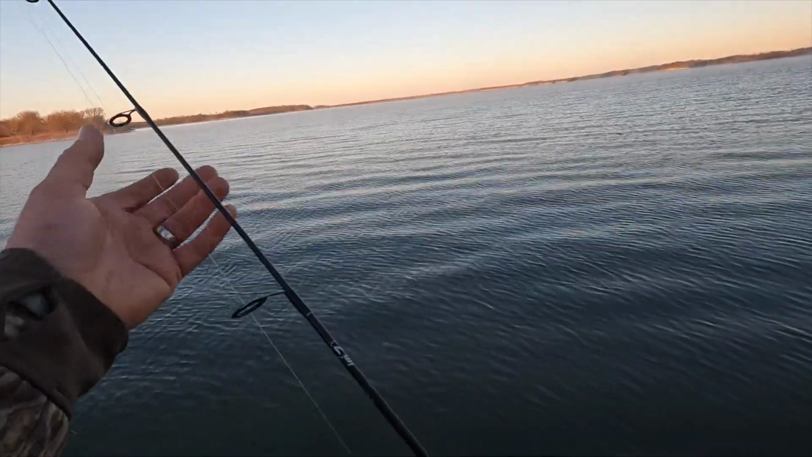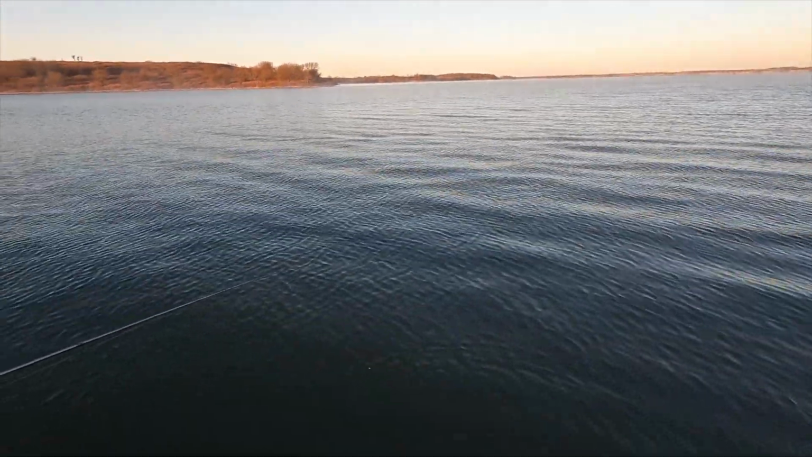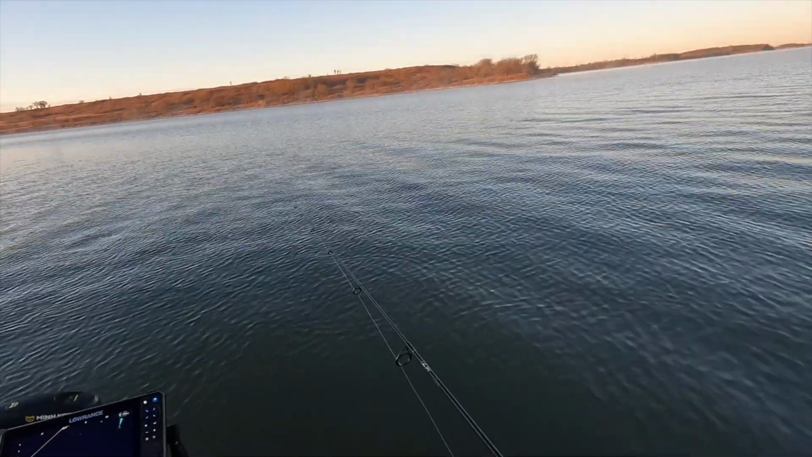Yeah, I figured that was gonna be a problem. This ultralight rod, he bit it really light too, but I don't think there's really enough backbone in this rod to get a good hook set. It's more of like a trout rod.